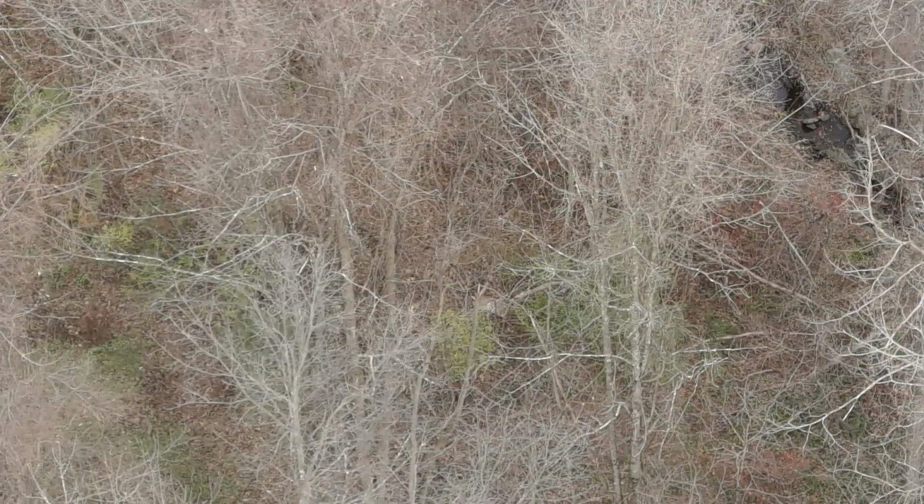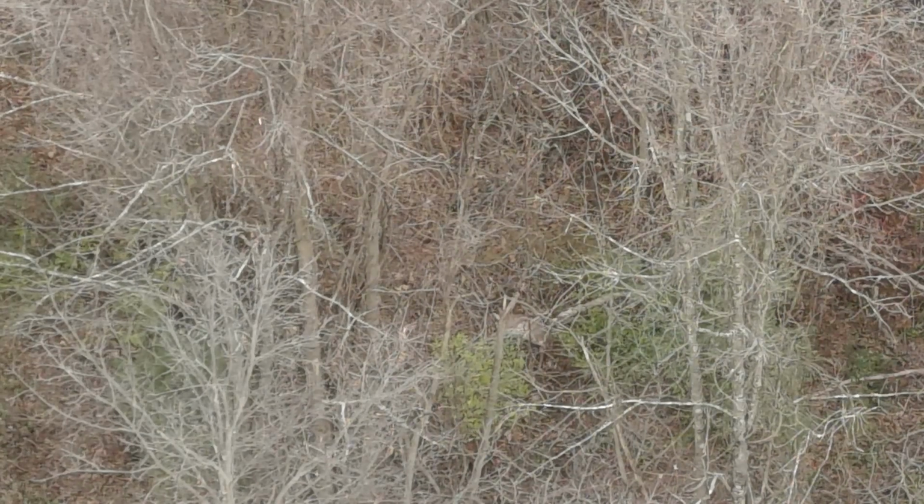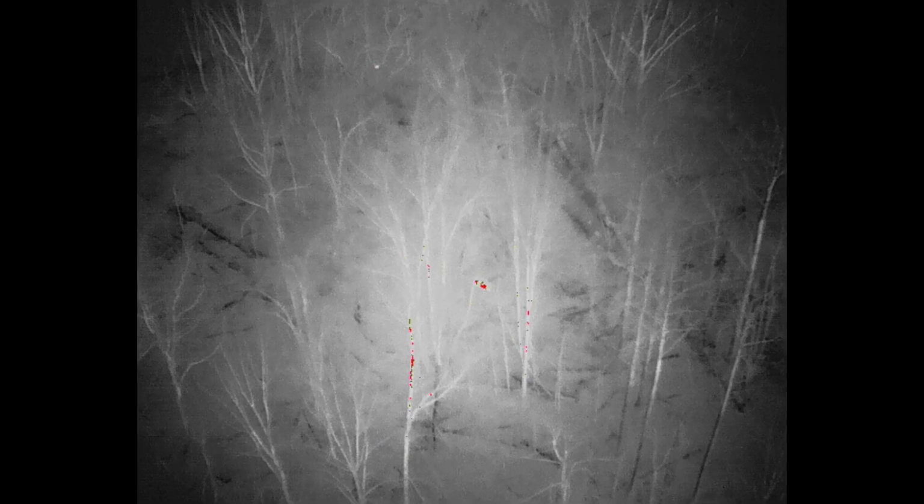Okay, so this next image that we have here, you can see in the middle of the screen we've got an object with a white belly. And that is a classic position for an animal that has expired. And now we're going to switch over to the thermal. And you can see in the middle of the screen that we have a good thermal signature on the animal, even though it's 6 hours old.